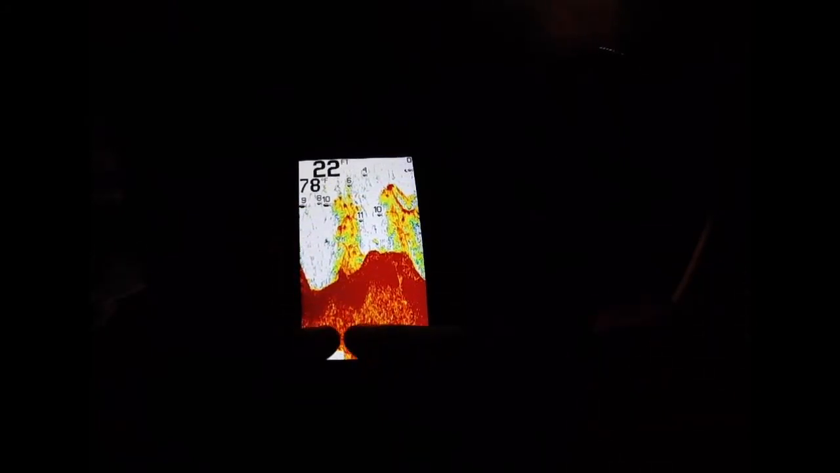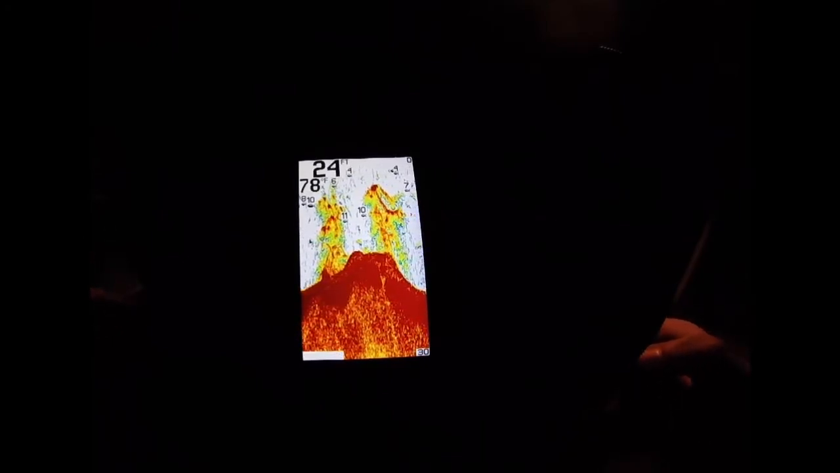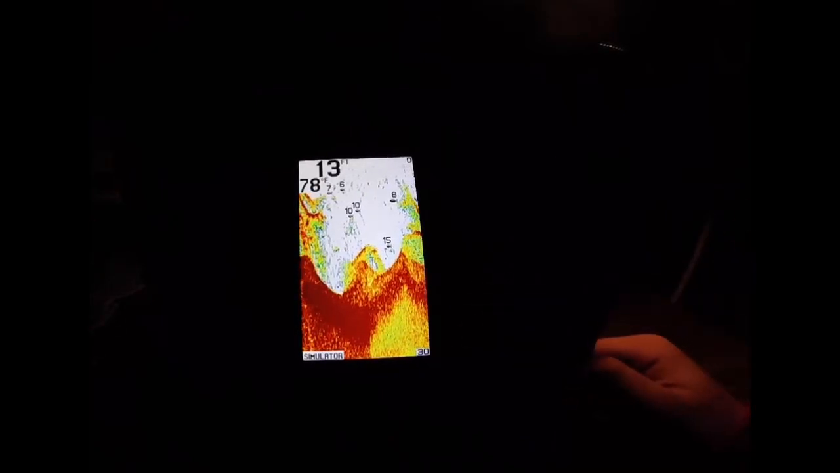So right here on the bottom, red, orange, that's showing a harder signal. That's like the bottom. That could be dirt, sand, whatever. That's just showing you that's the bottom. So all these parts that stick up, the green, the yellow, the bluish, all those, that's structure. That could be branches, that could be bushes, that could be rocks, that could be anything. Right here, see how this goes up? That could be a rock, a tree trunk, whatever.